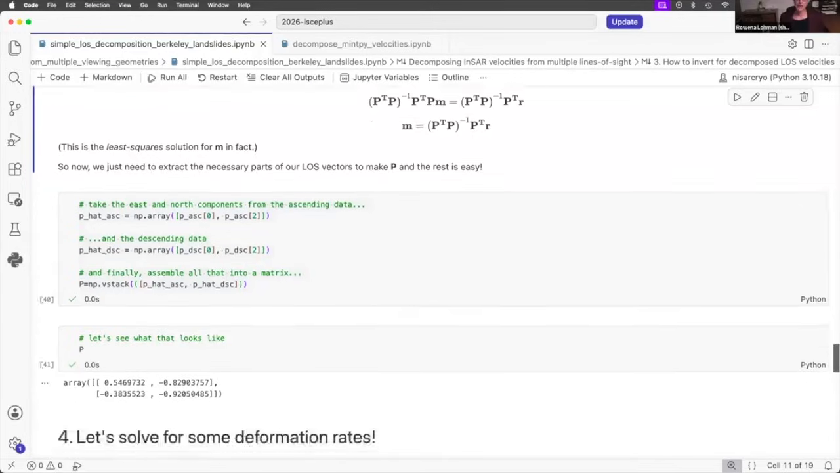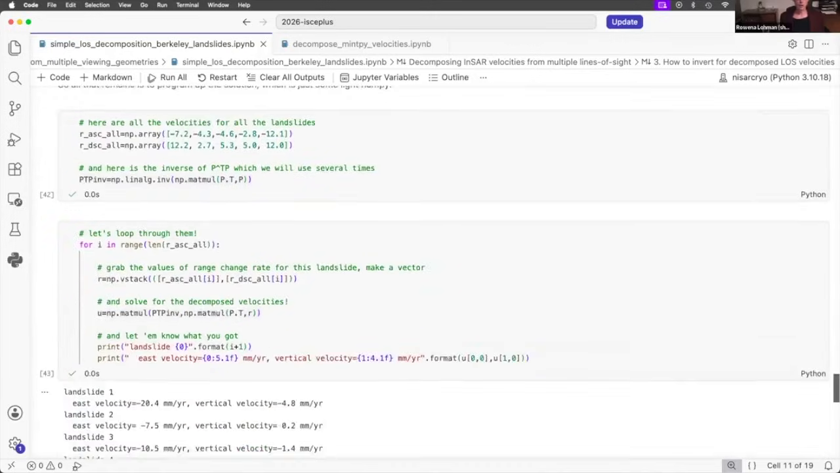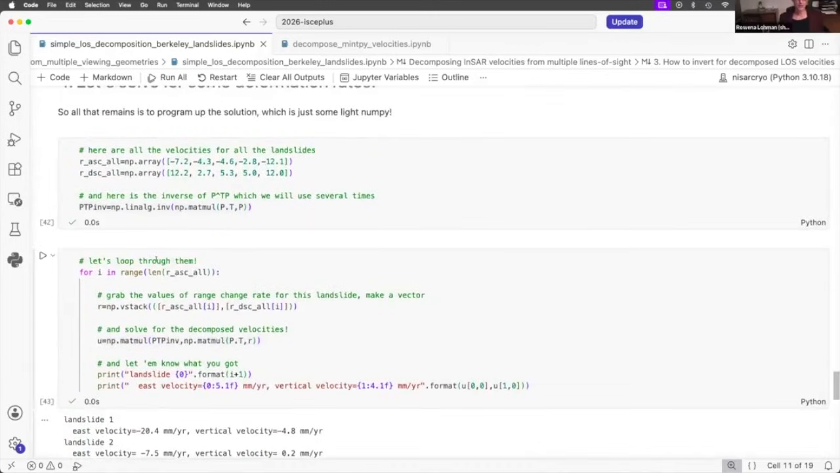So when we put that together, we get a matrix that's just a 2x2 matrix. So here are the horizontal components, different sign, and the two vertical components. Here below are all of those average velocities. So this is our data vector. So here are the ascending ones for the 5 different landslides, and then the descending ones for the same landslides, right? So same polygons is just what was in those pink values up above.